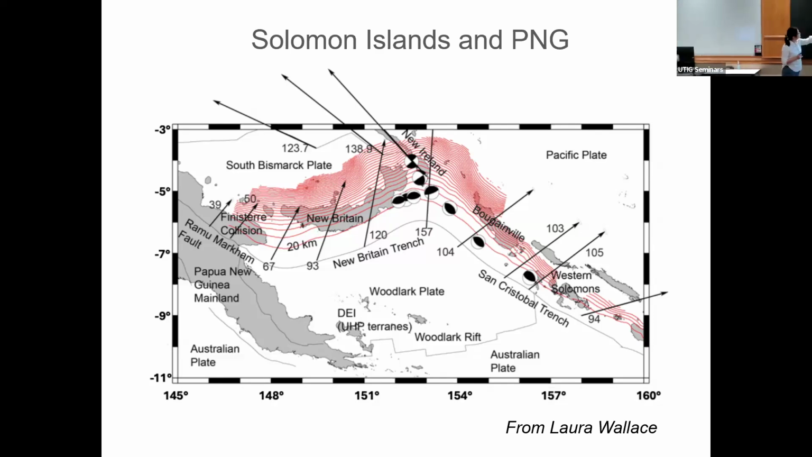Here is a figure made by Laura Wallace, and you can see those black arrows that indicate the GPS campaign surveys of the convergence rate of this plate boundary, and also these focal mechanisms that show some of the recent large earthquakes. So you can see this is a very active region with a very high convergence rate, and also the subplates rotate, with very complex behavior, and create a lot of earthquakes.